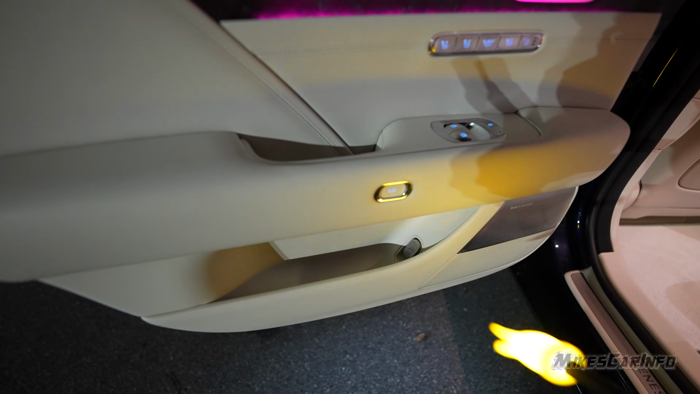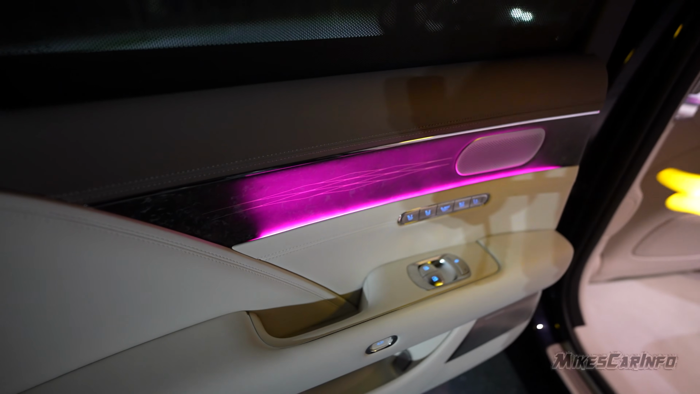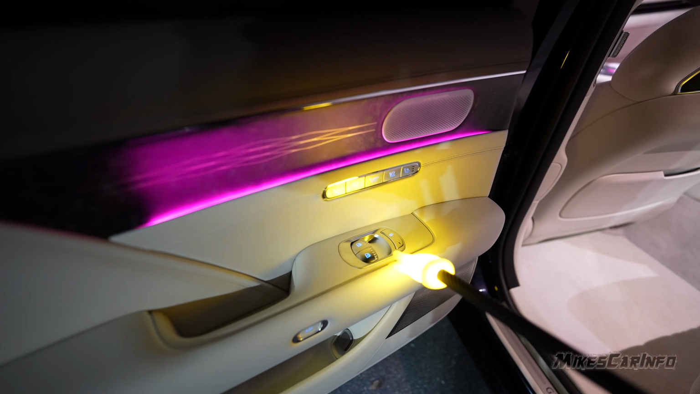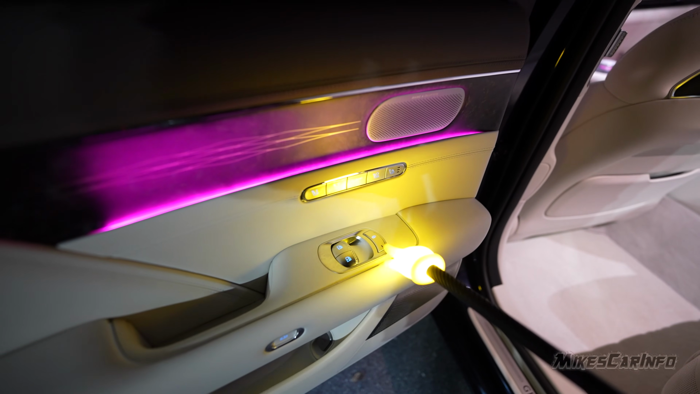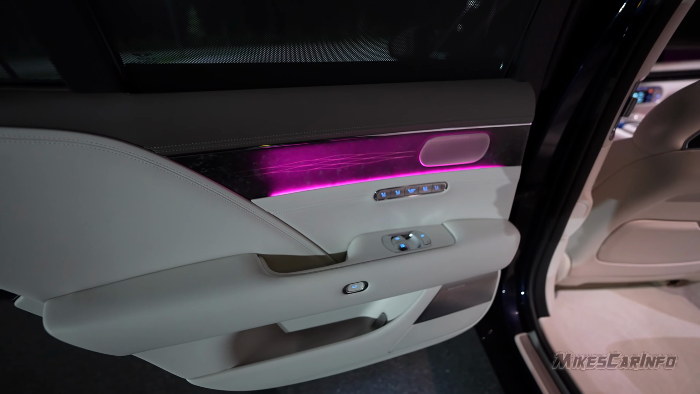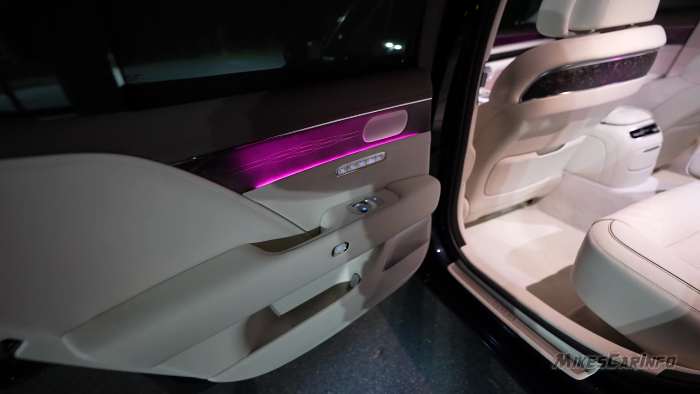This pocket is dark right here, and so is this one, but it has this really nice mood lighting, and I'll show you that when we get inside. The mood lighting is awesome. But you also have backlit buttons here, and all that's backlit, looking really sharp. That mood lighting really does make a difference. It makes up for a lot of the deficiencies here.